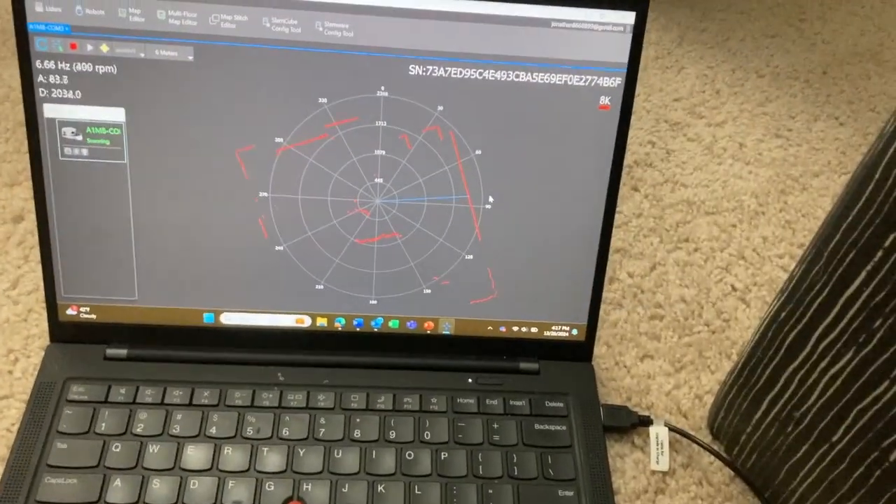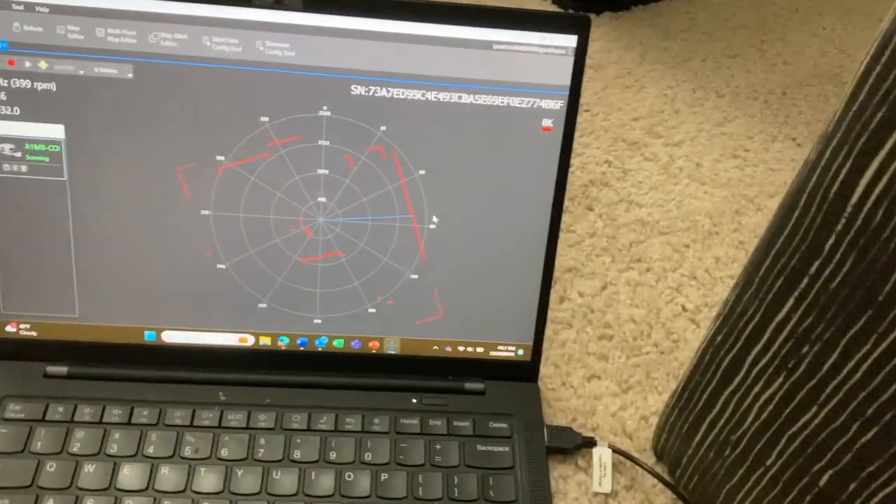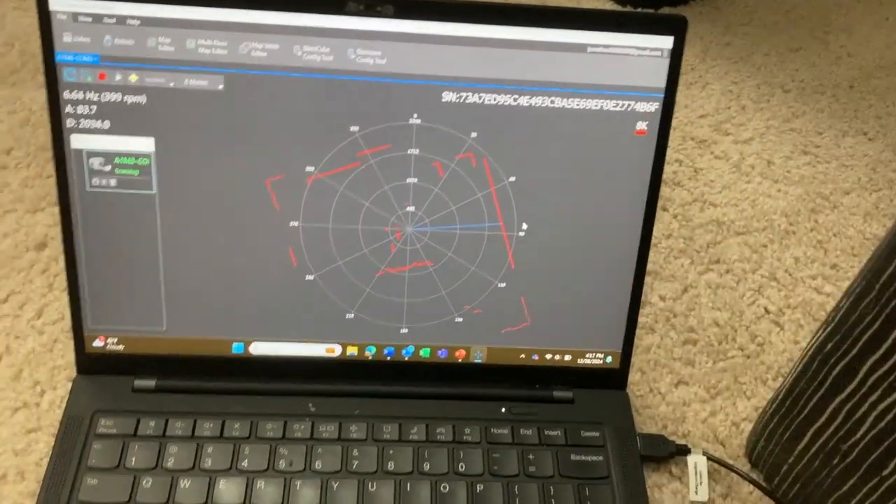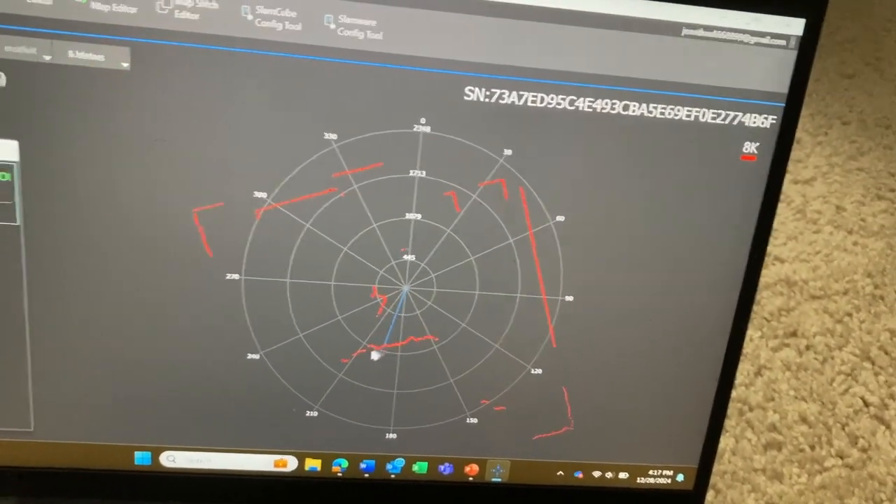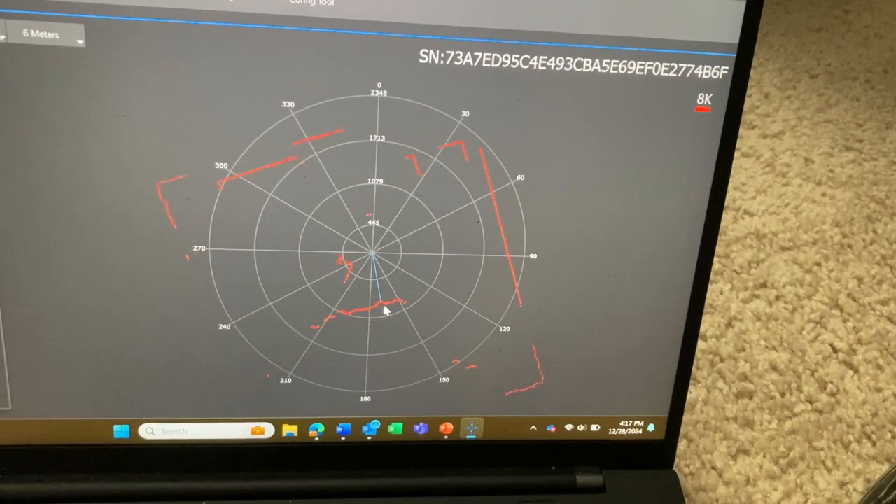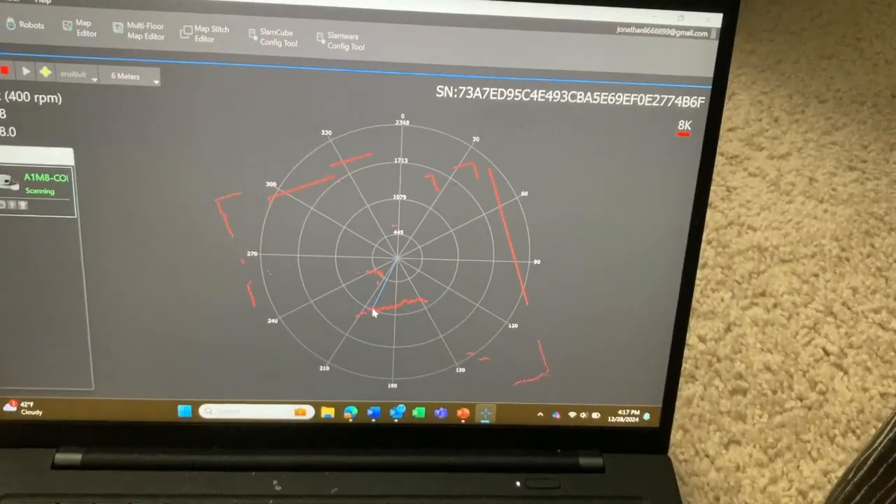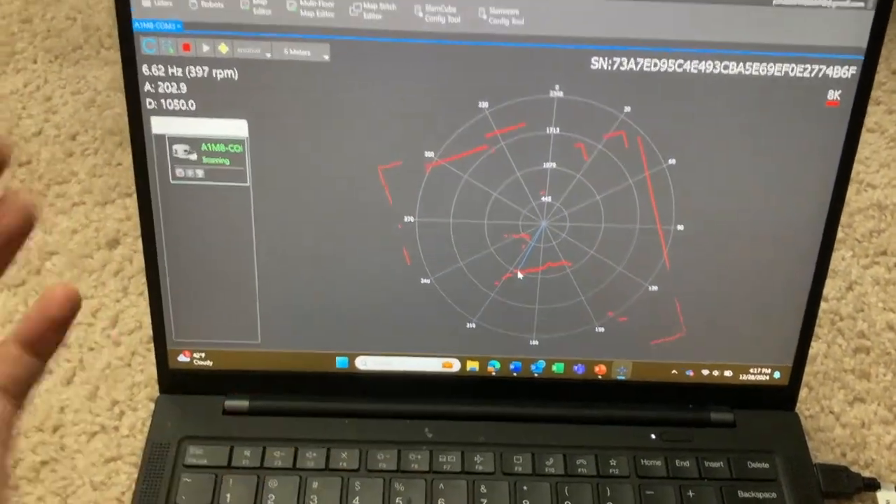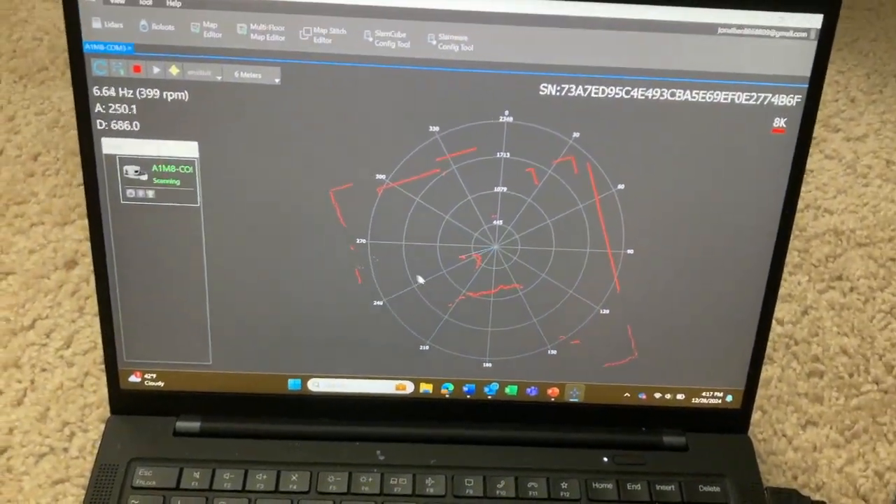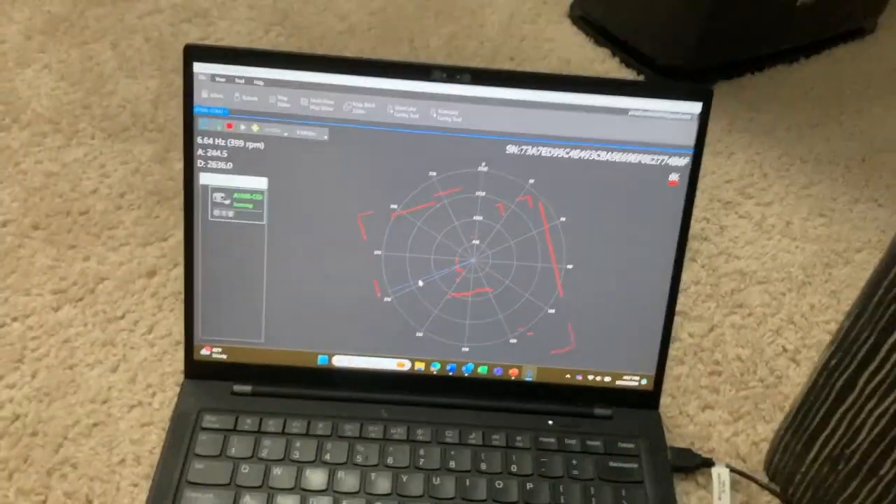Basically this is really accurately showing my room, because my bed is over here, and this is basically my bed. It's blocking it from seeing the rest of the room, and because I'm right in front of it on the left side, it has trouble seeing this wall. So if I move away, it should probably see the wall better.